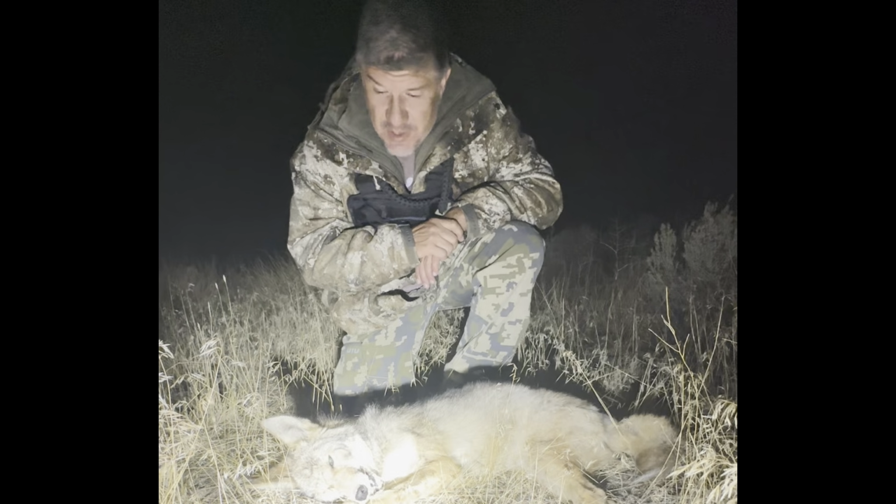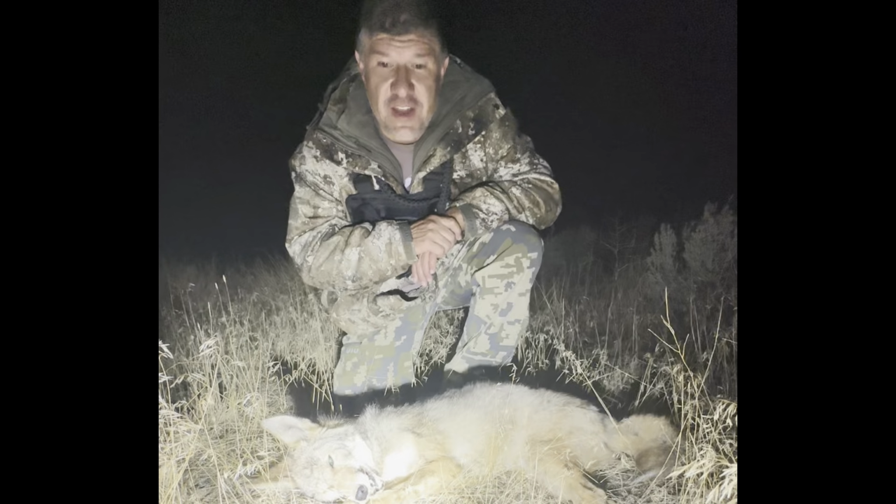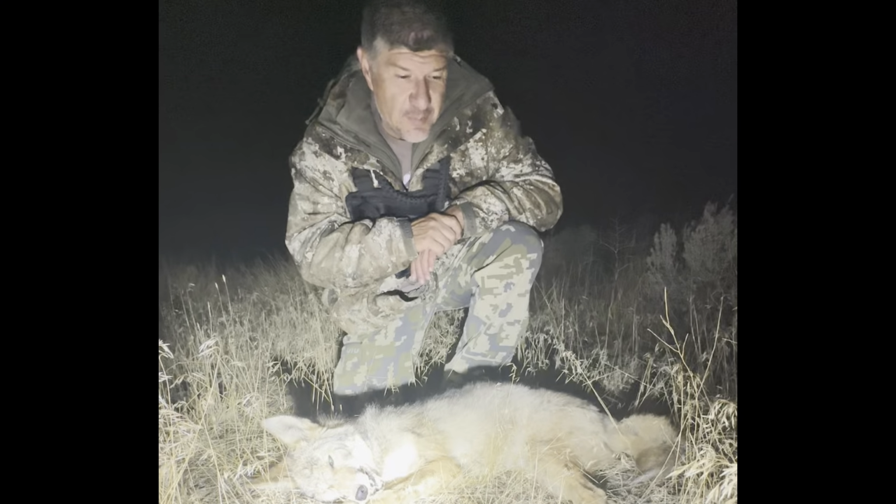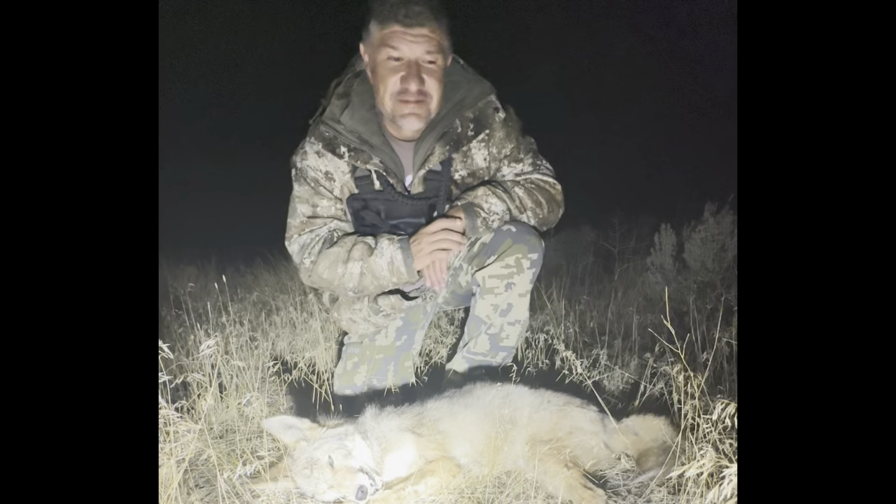This one came in within just a couple minutes and stood at about 150 yards. I have some good footage of him. And then I got him. He was a pretty easy shot. We'll see what the rest of the night brings.